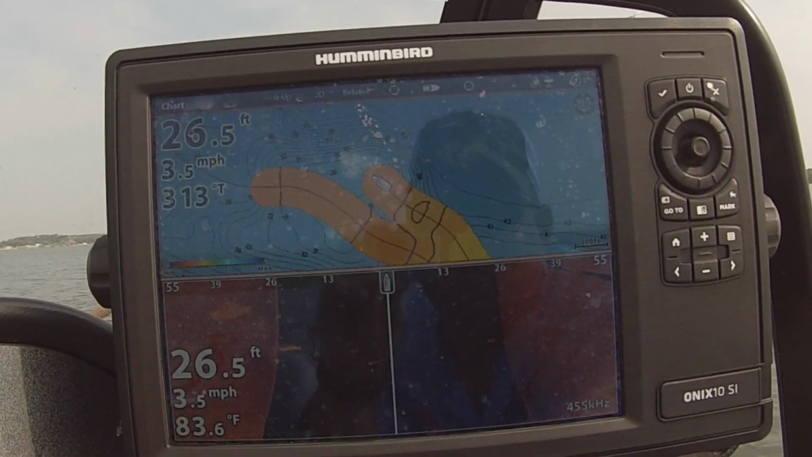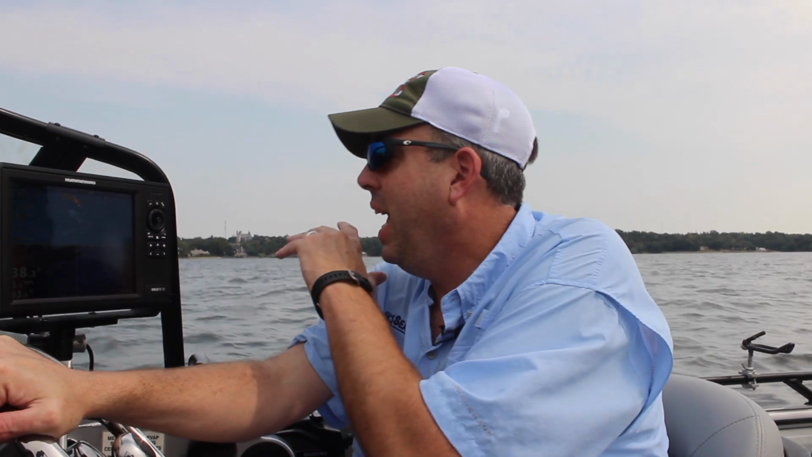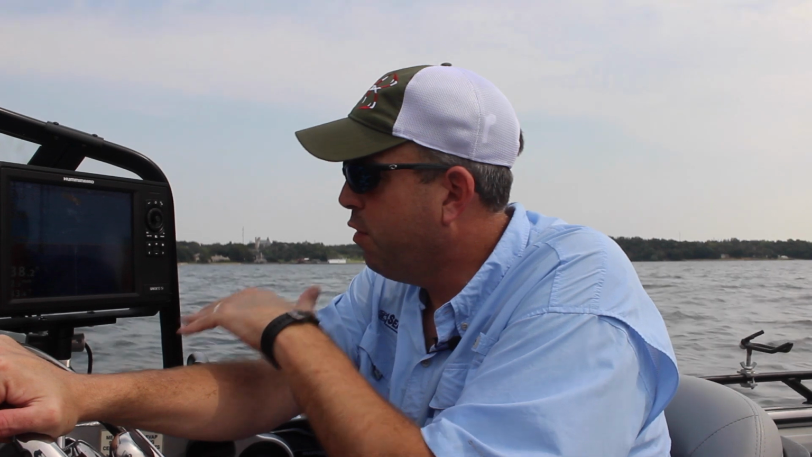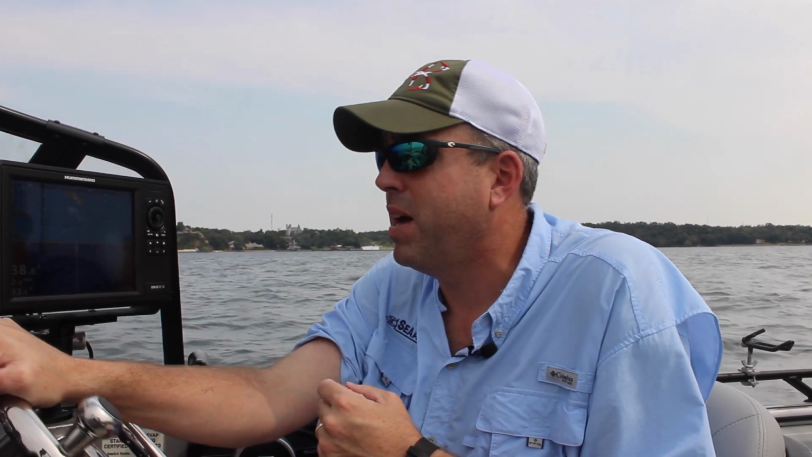So again, that's Autochart Live, works with many of the Humminbird sonar units. You can check out more information on which units that works with on the Humminbird website. And again, works with the Lakemaster mapping card. There's a lot of other functions that this Lakemaster mapping card will provide when you combine it with the iPilot Link. Again, I'll cover some more information on that later.